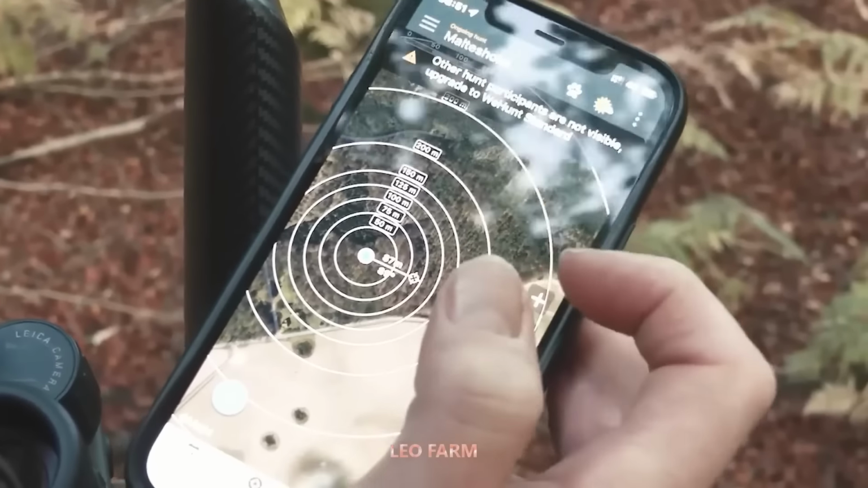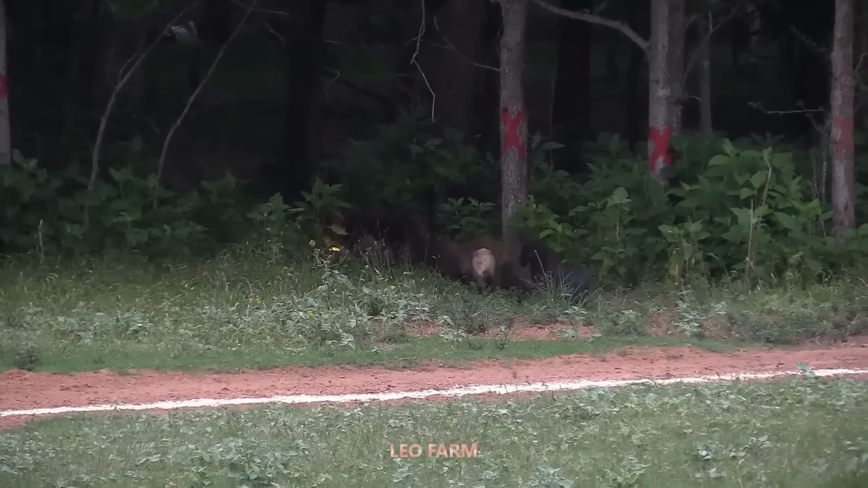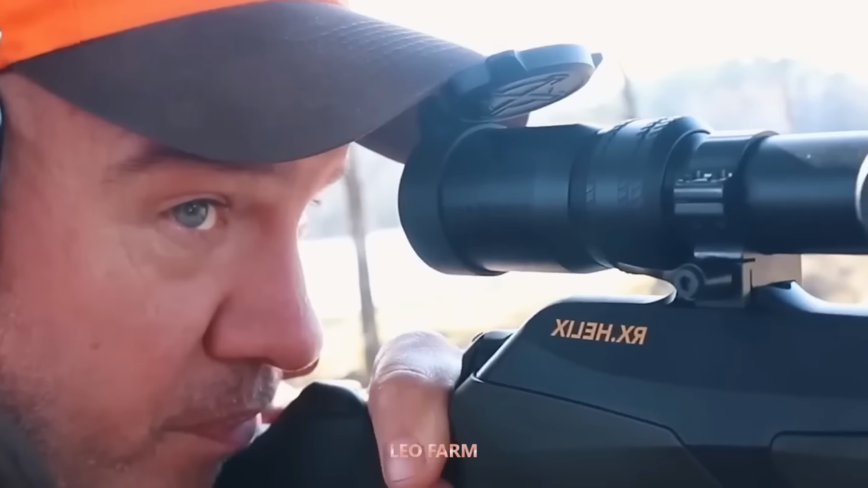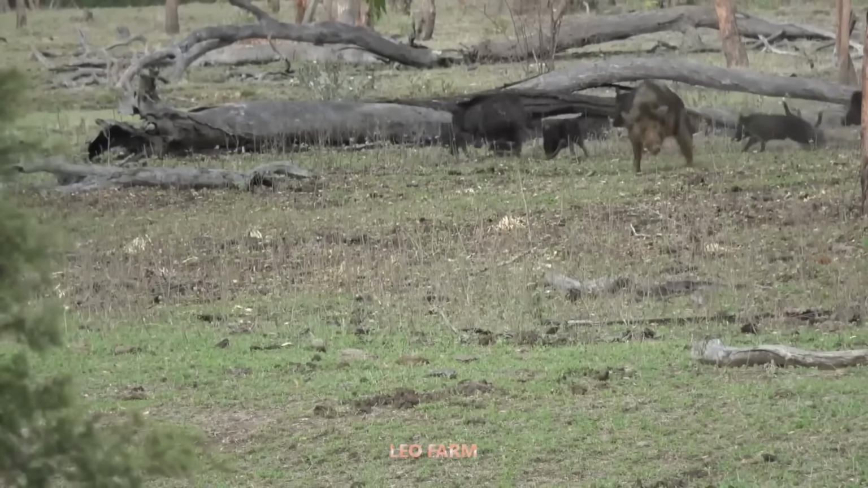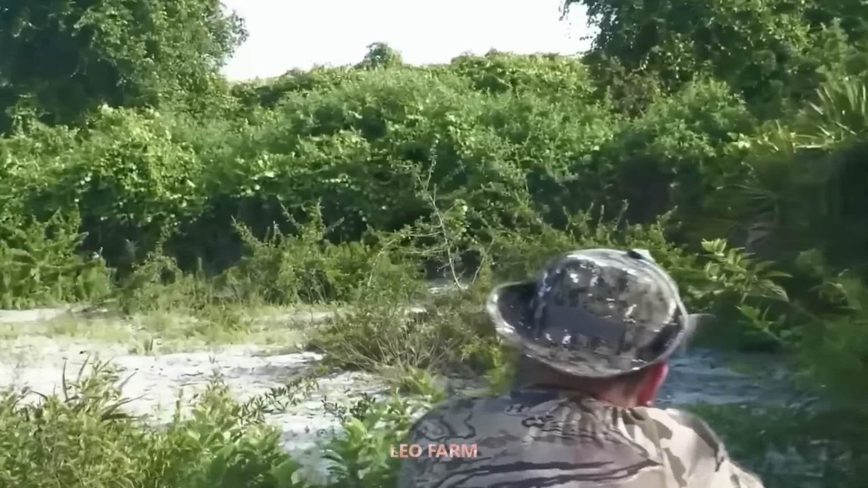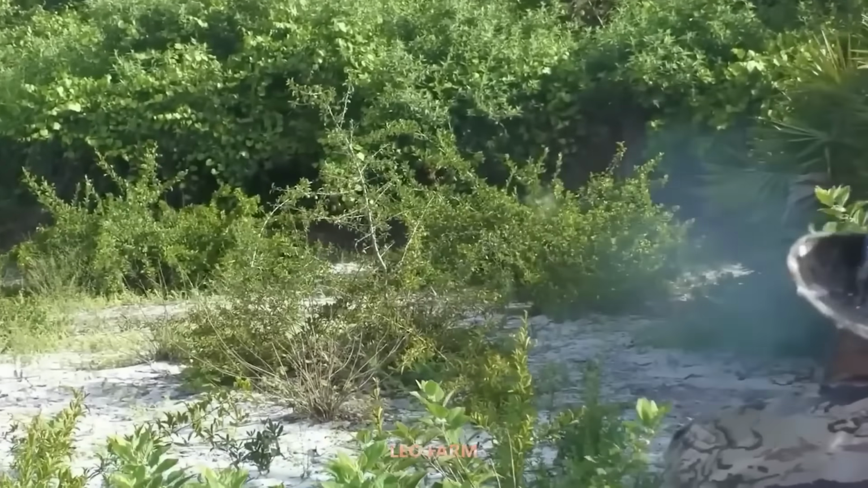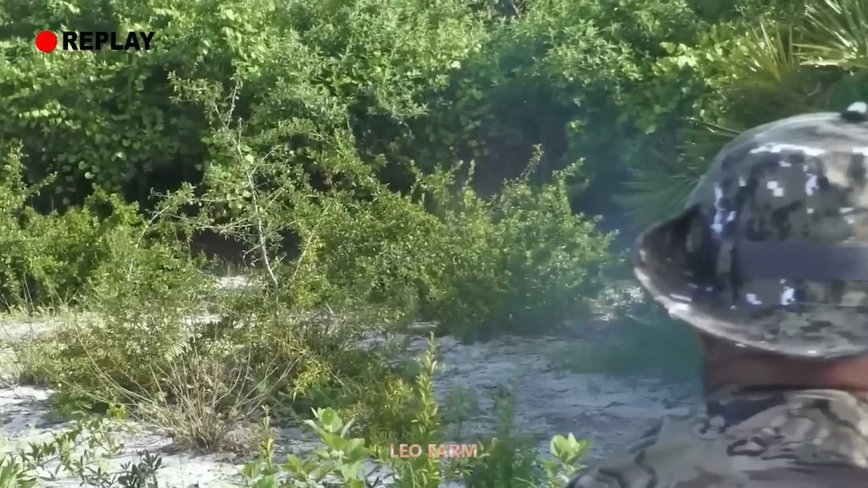David's voice crackled over the radio. Big sounder spotted, West Forest Edge. We moved in immediately to assist. When we arrived, an entire herd of wild boars, big and small, were lost in their feeding. The tactic now was clear: take out the alpha. My eyes swept across the group, searching for the largest, most aggressive animal.